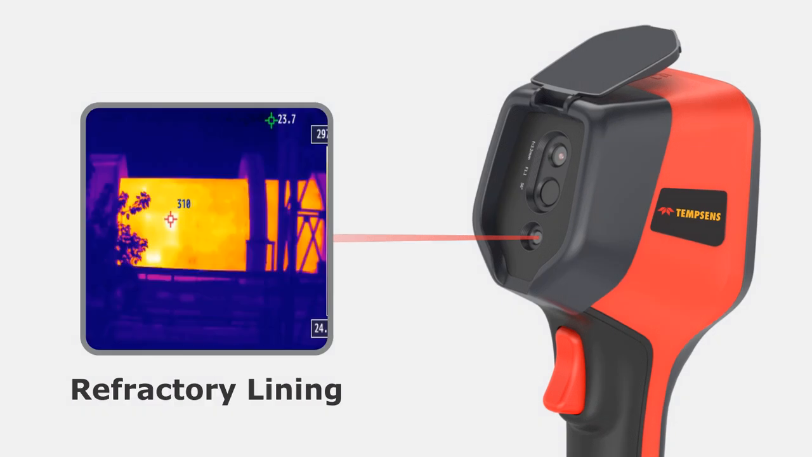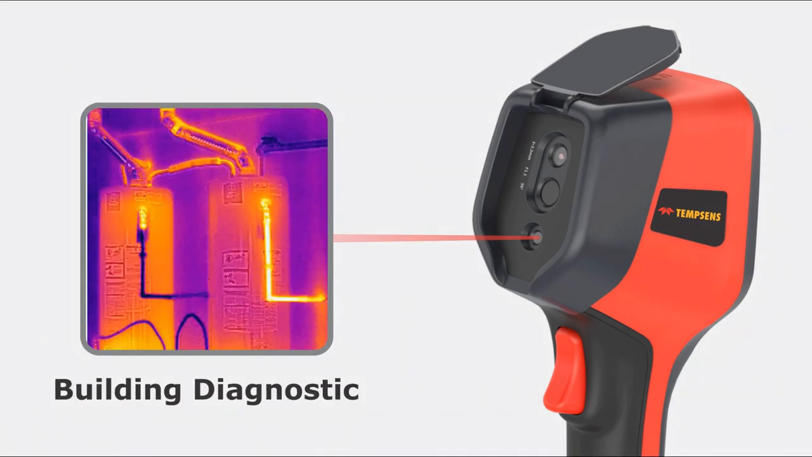Refractory lining, thermal camera is also used to check the insulation of refractory. Building diagnostics, to check moisture buildup in various building walls.